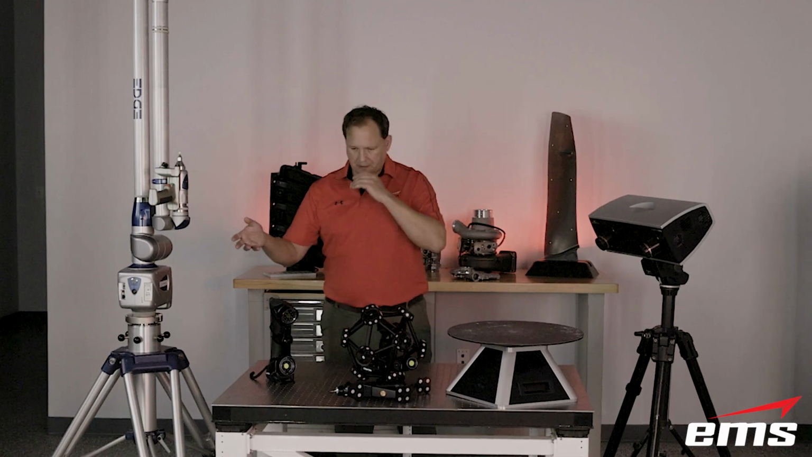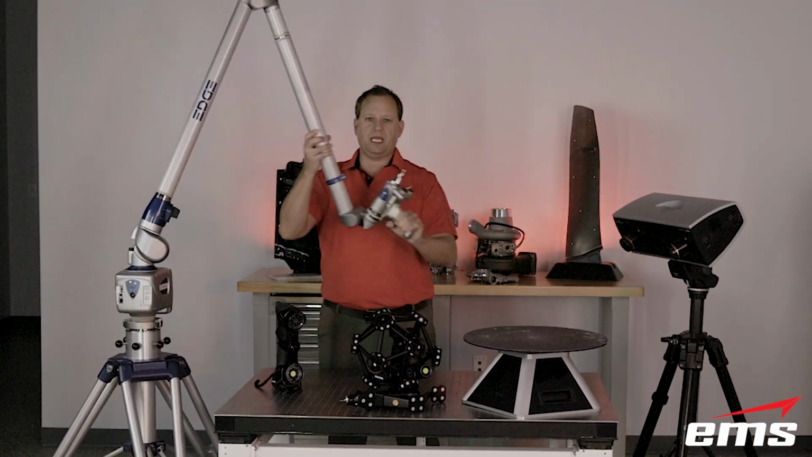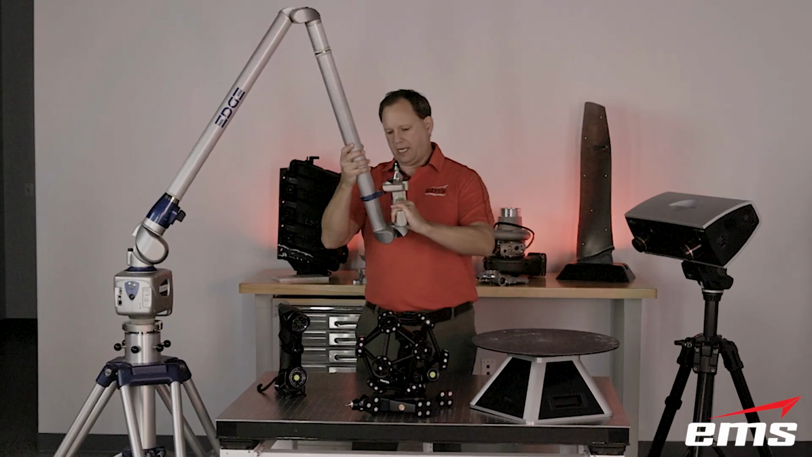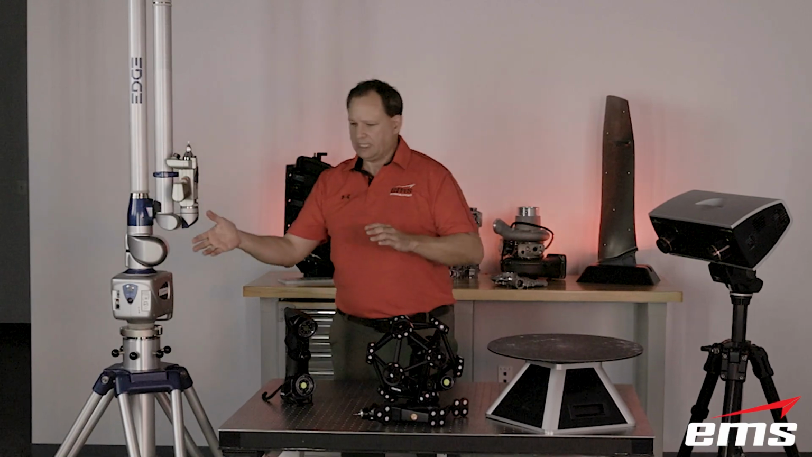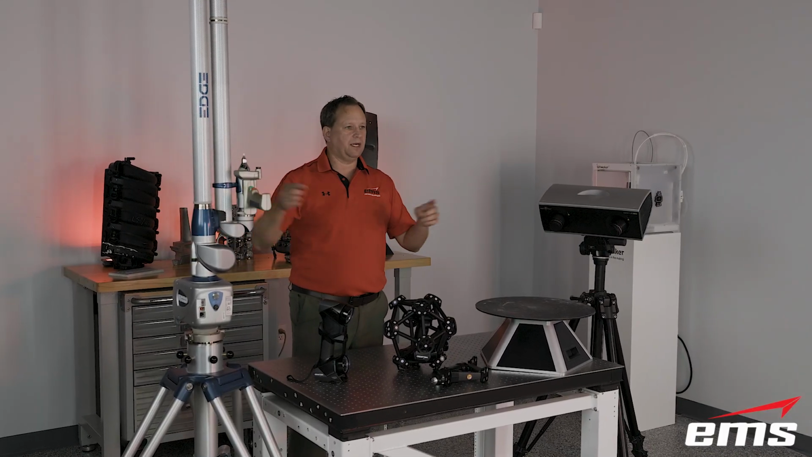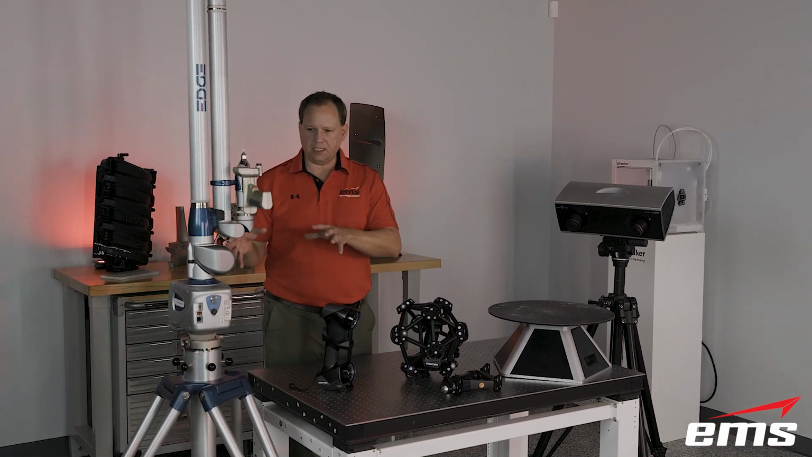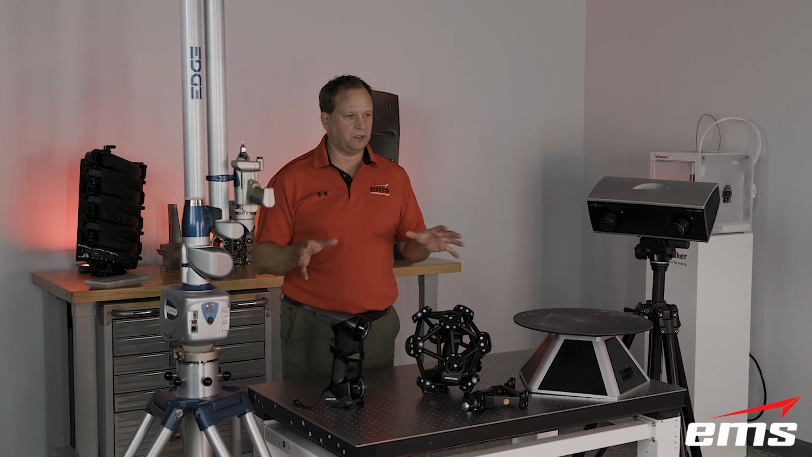And then ARM-based systems, it's really what can you reach, right? So there's different length arms out there, and you can get some that have up to a 12-foot reach. Now, keep in mind, that's 6 foot in each direction, so you have to be able to put this where you can reach everything. But in a single setup, they can handle a medium-sized part without too much difficulty.